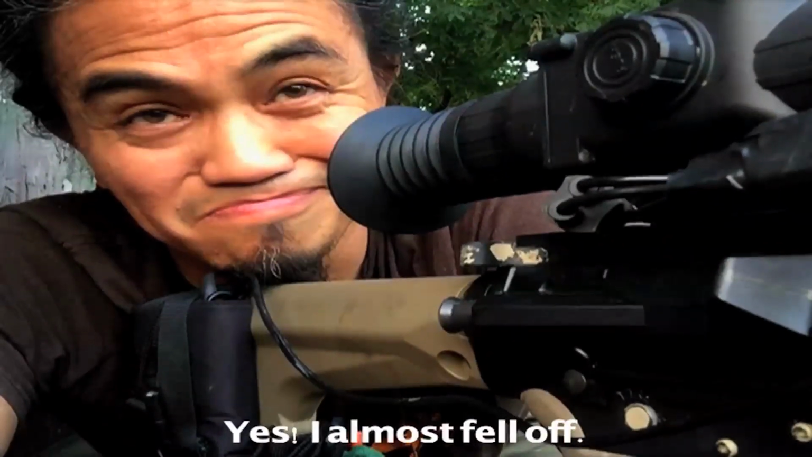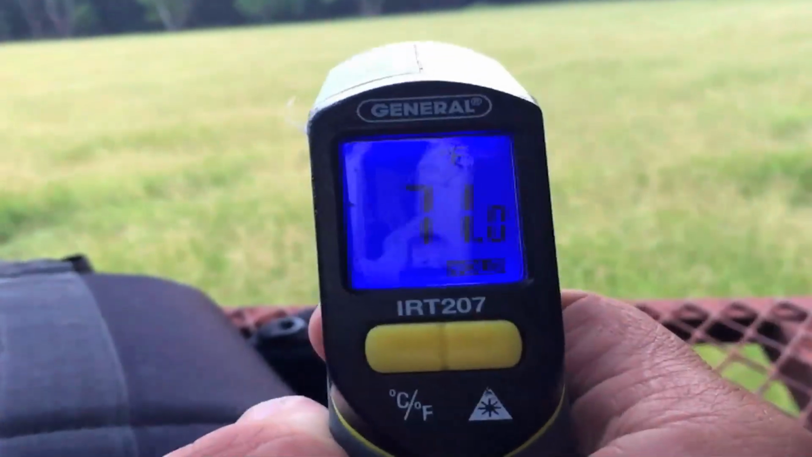I'm gonna stay probably pretty late. I didn't want to because I've got a 10 o'clock meeting, but I'm so pumped up right now. Let's go with the pig. Today's August the 3rd. Check out this temperature. It's about 9:15 and they're already showing up.